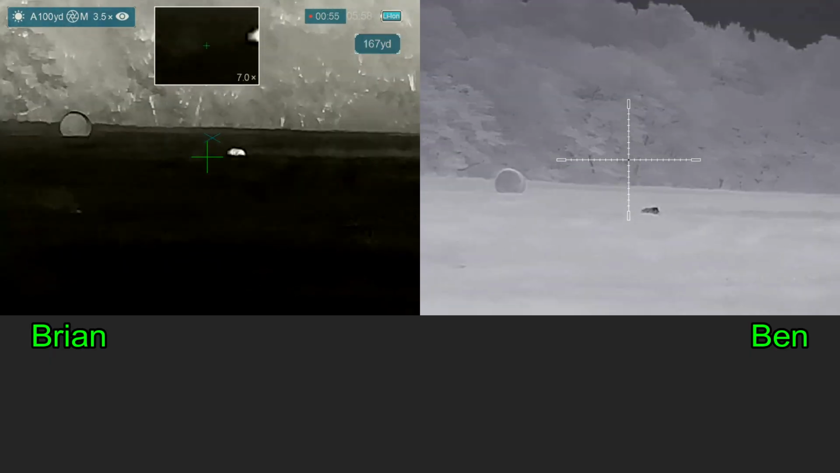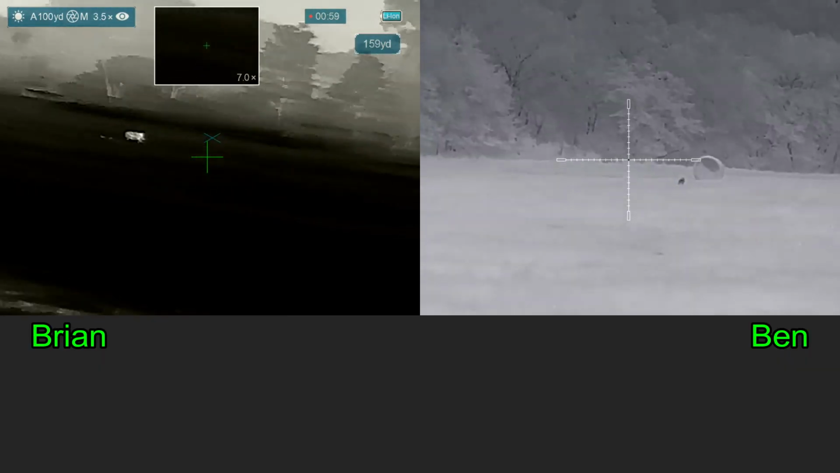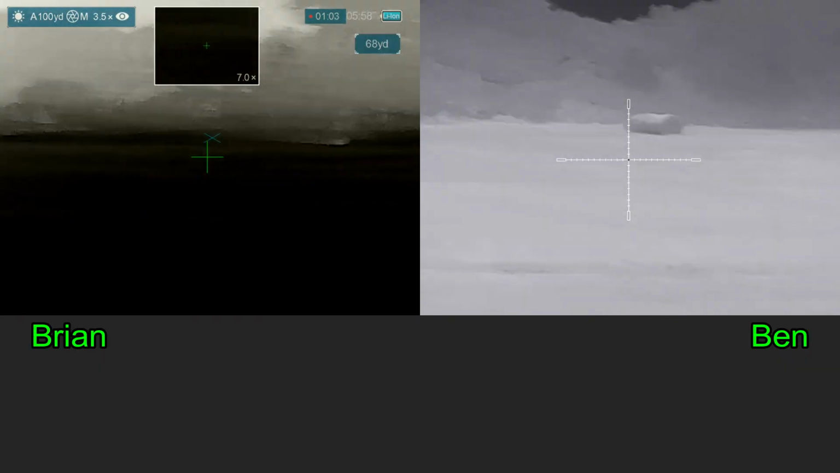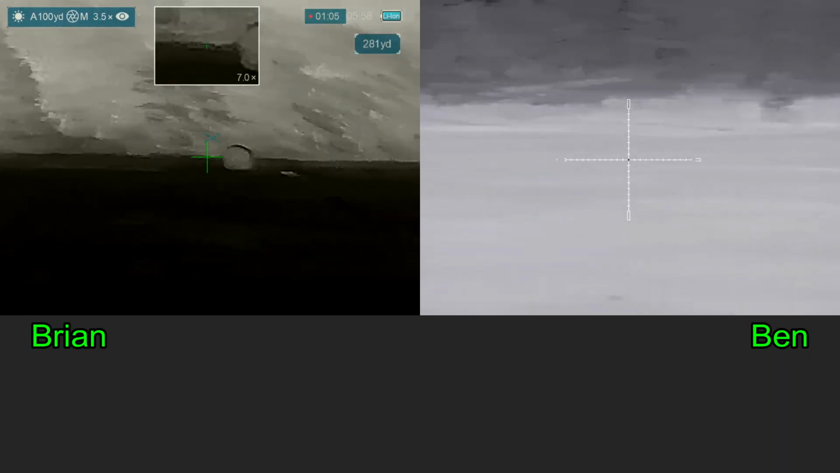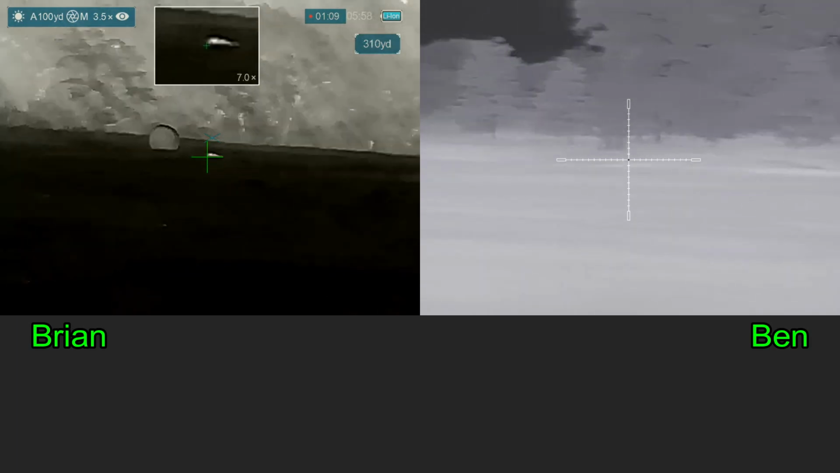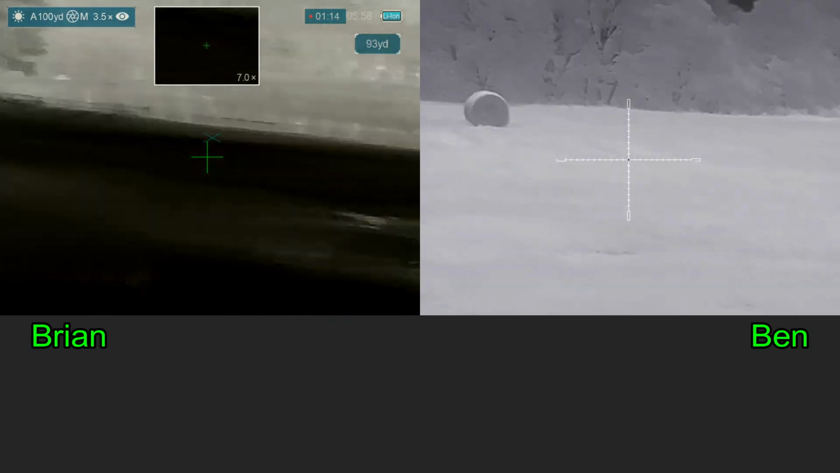I think we hit both of them. I try for Ben's hog, then I try to pick up my runner. Ben works on his hog, and I lose my runner into the rough stuff. Ben's hog is down. And I see it moving, so I try to put a couple more shots into it.